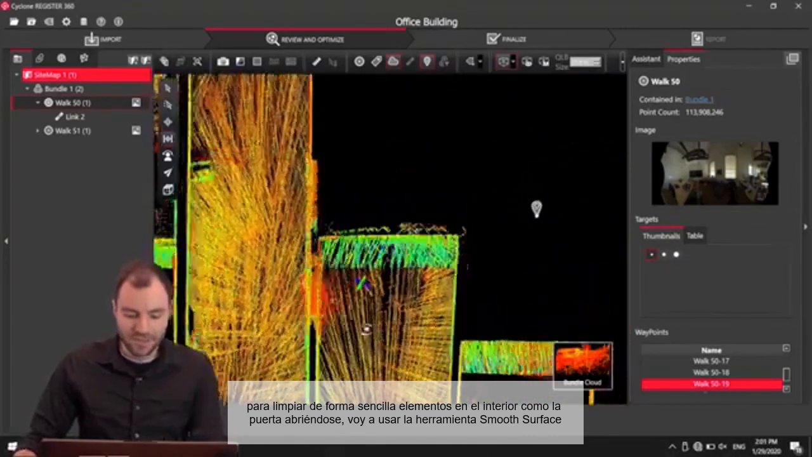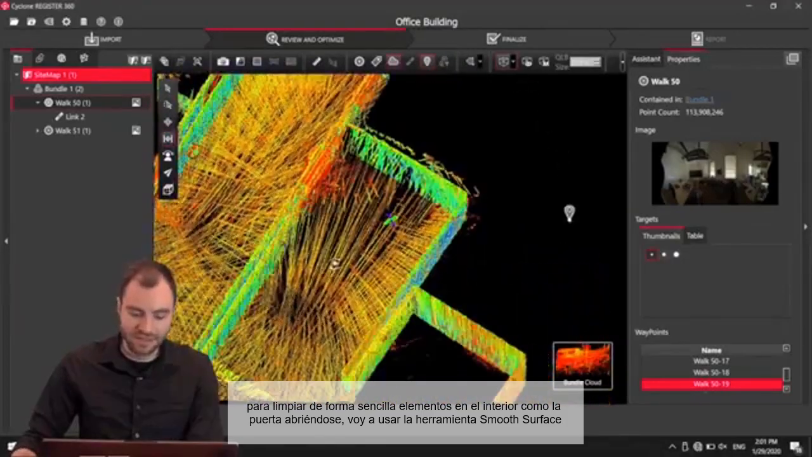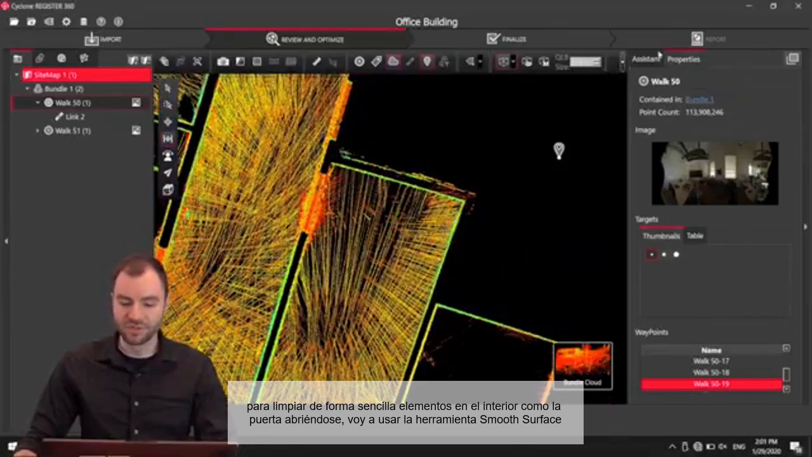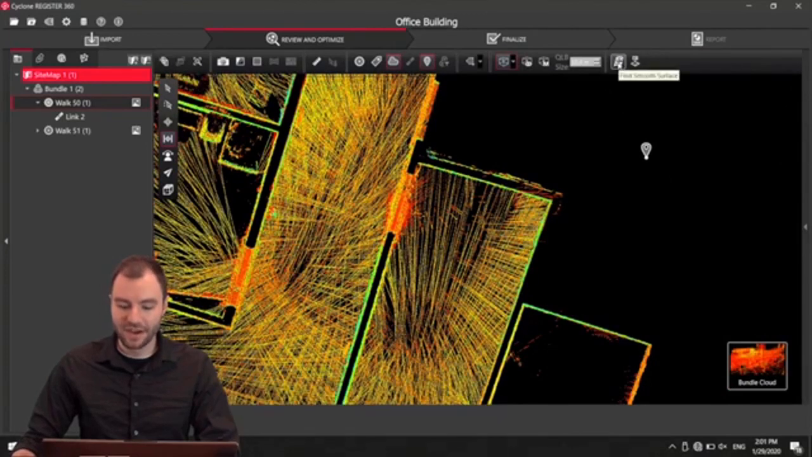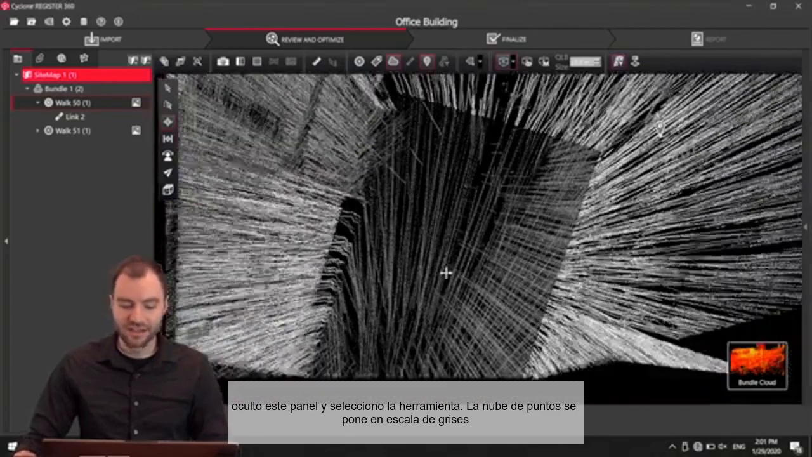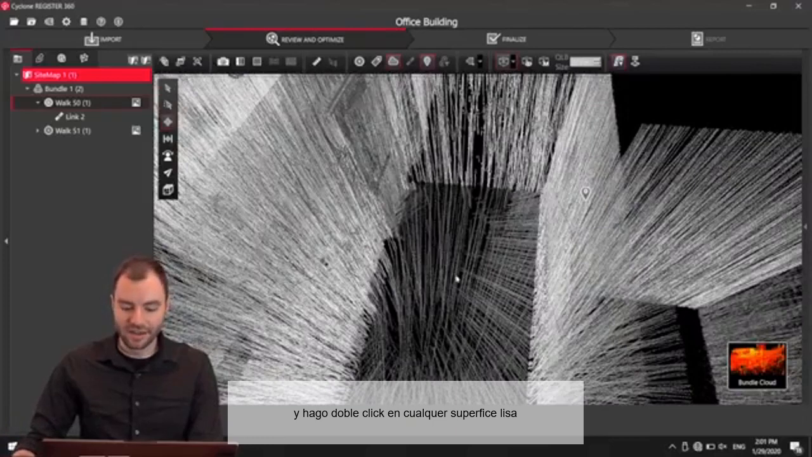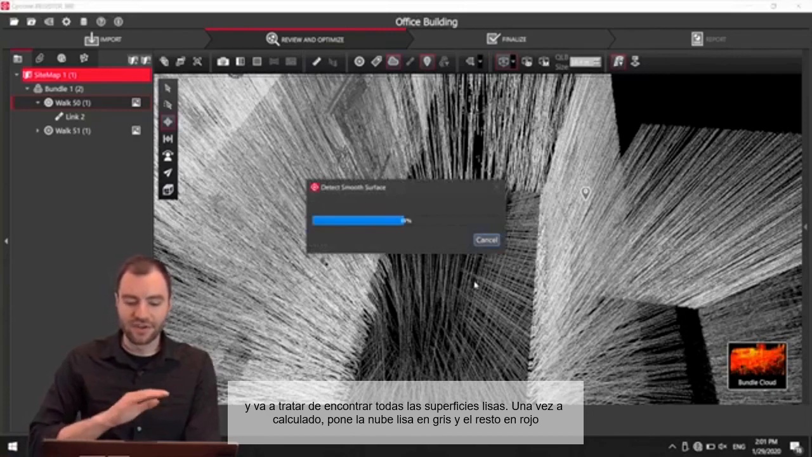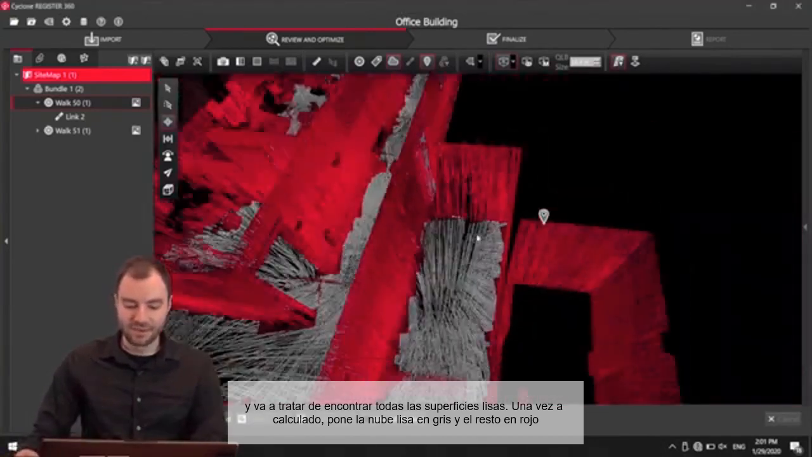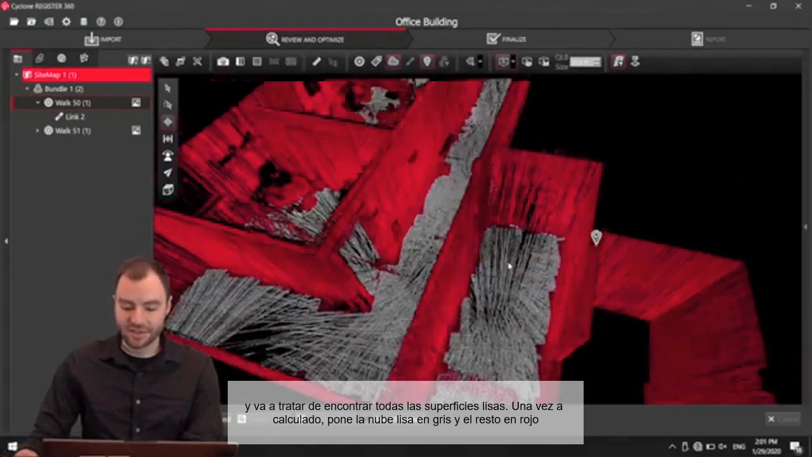Okay, so there's a little bit of messy data right here where I opened the door. But this is really easy to clean with this new smooth surface tool. So if I open up my window a little bit here, you'll see I have this find smooth surface. If I click on that, it's going to make the entire cloud gray. Now I want to double click on any smooth surface here. So I'm going to double click here, and it's going to try to find a smooth surface. And what it's done is it's highlighted that surface as gray, and everything else is red.